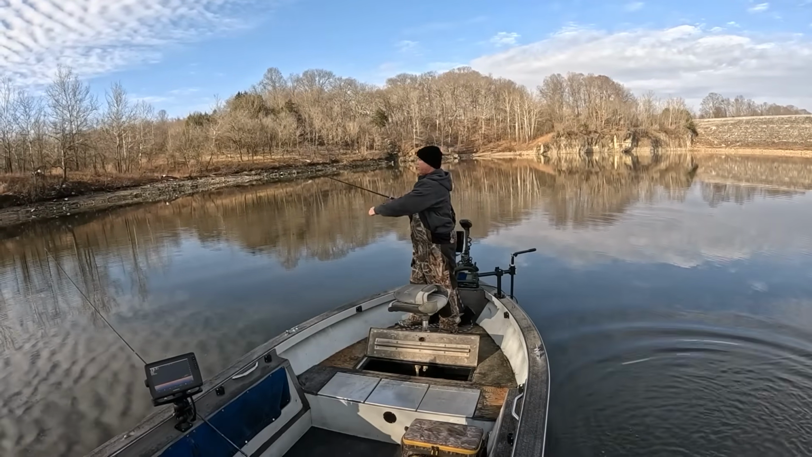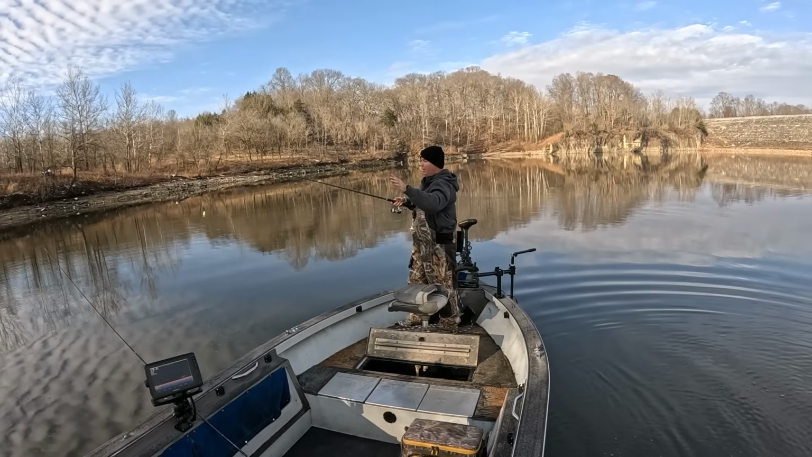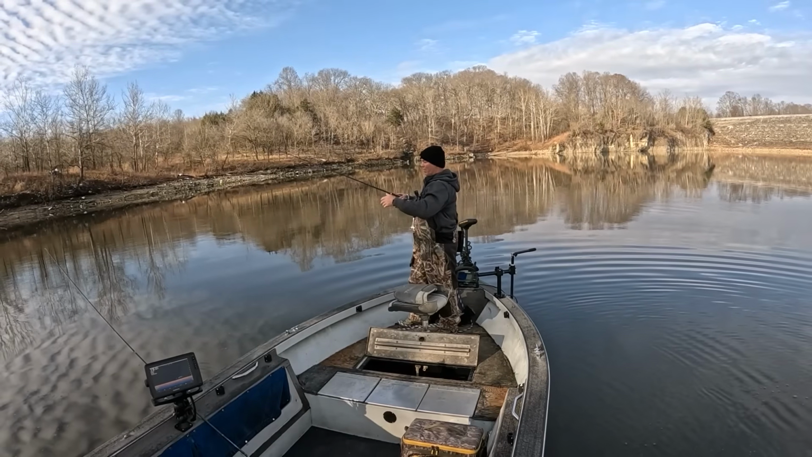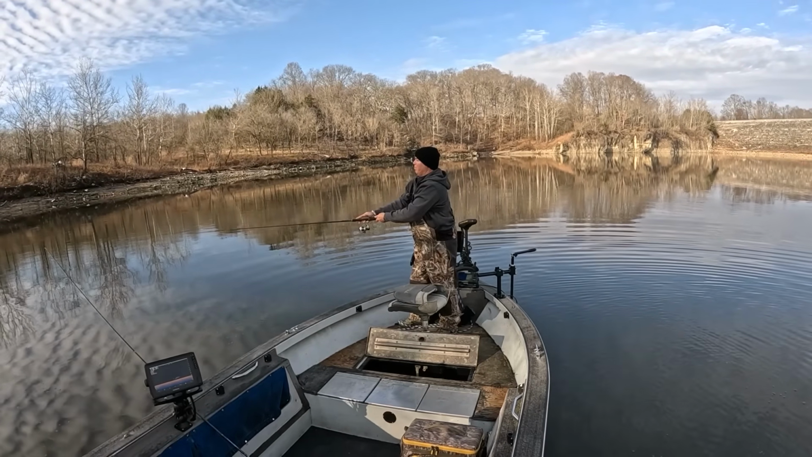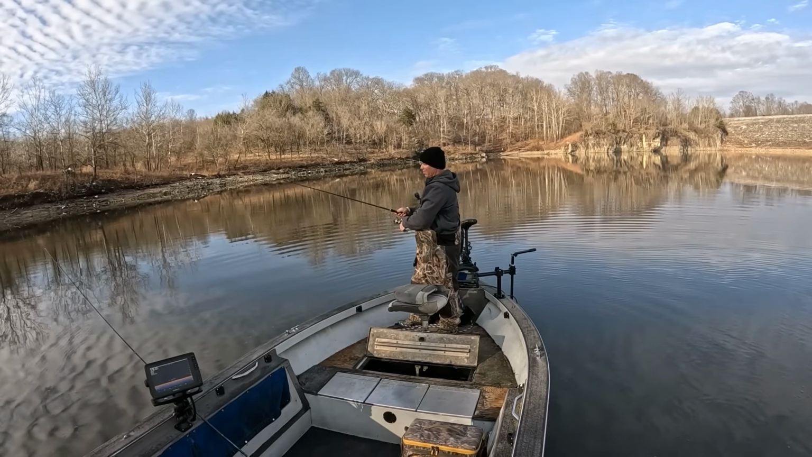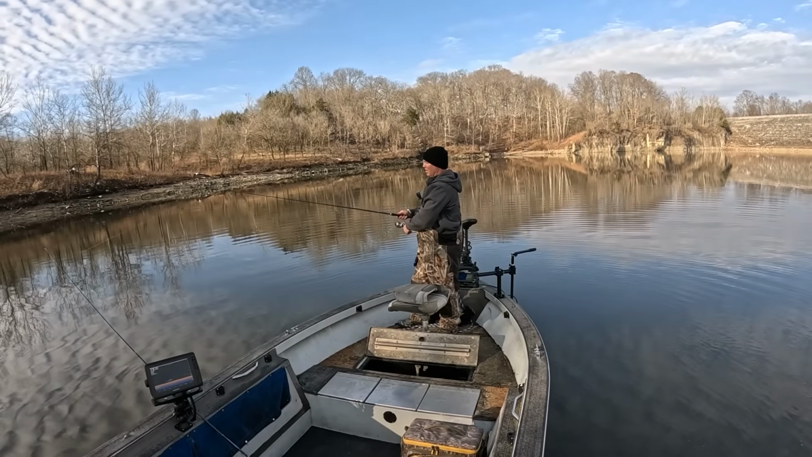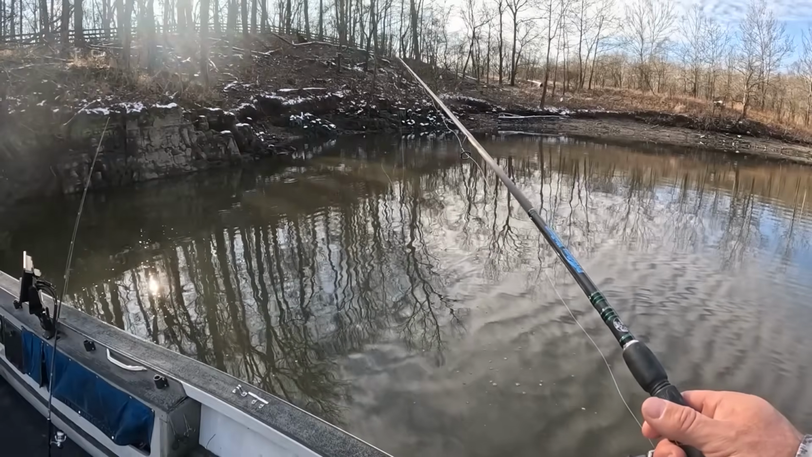I don't know if you guys could see that or not, but he just kind of, real subtle. Almost looked like there was a minnow swimming on the end of my bobber, and I thought, well, I'll lift up on it, and sure enough, there was a fish on there. I would rather have seen that be a big 13 or 14 inch crappie, but it'd be all right.